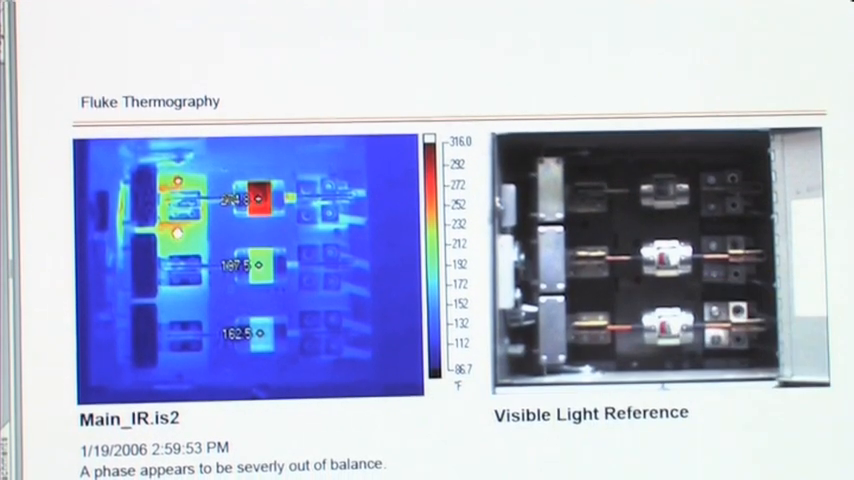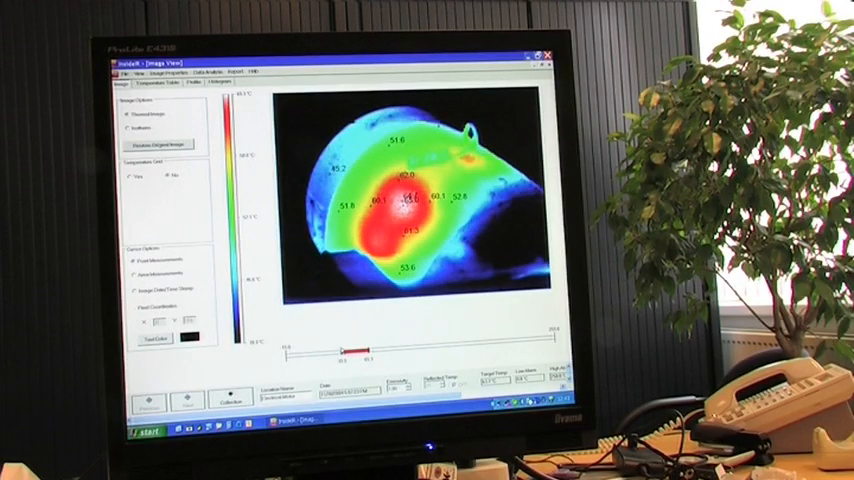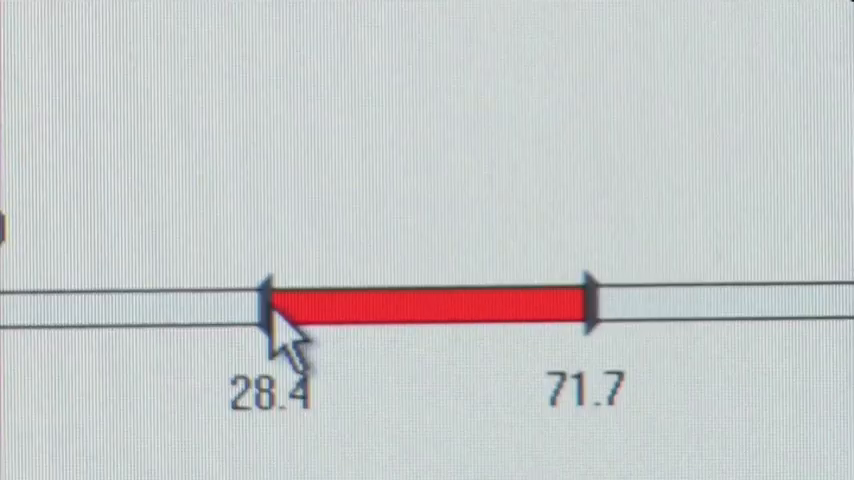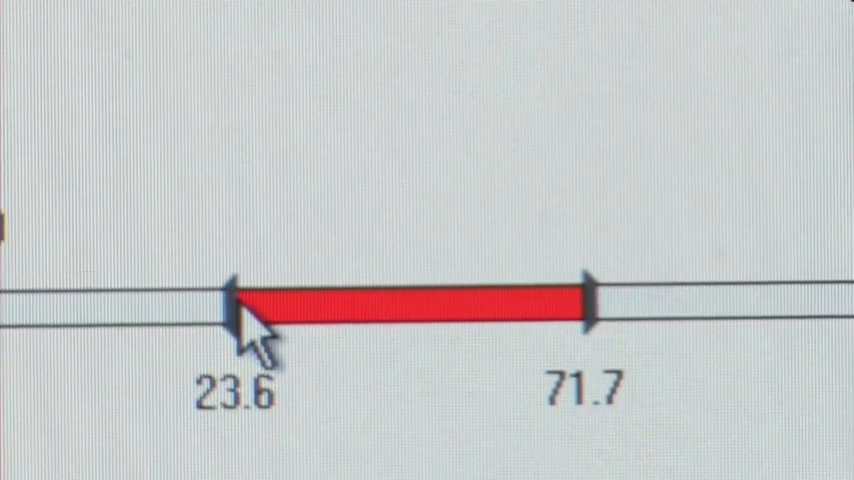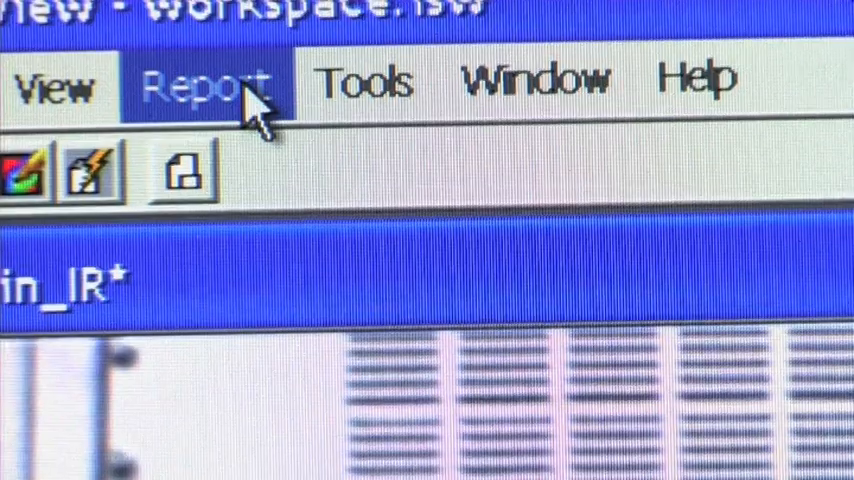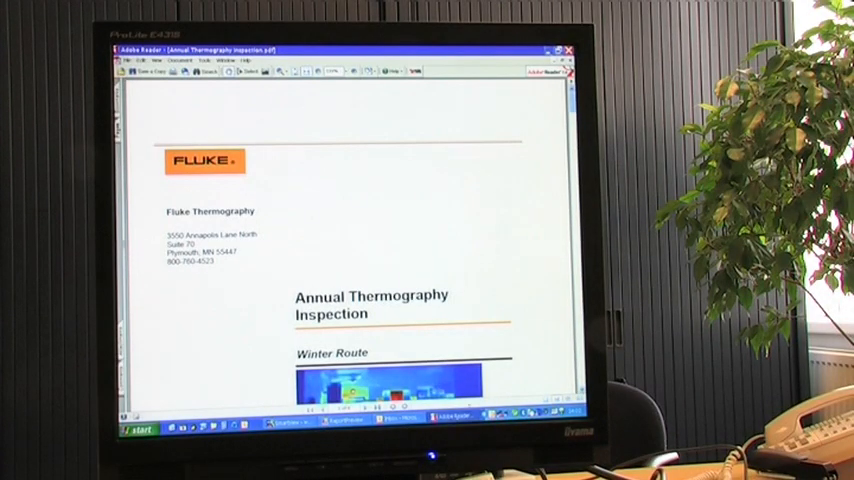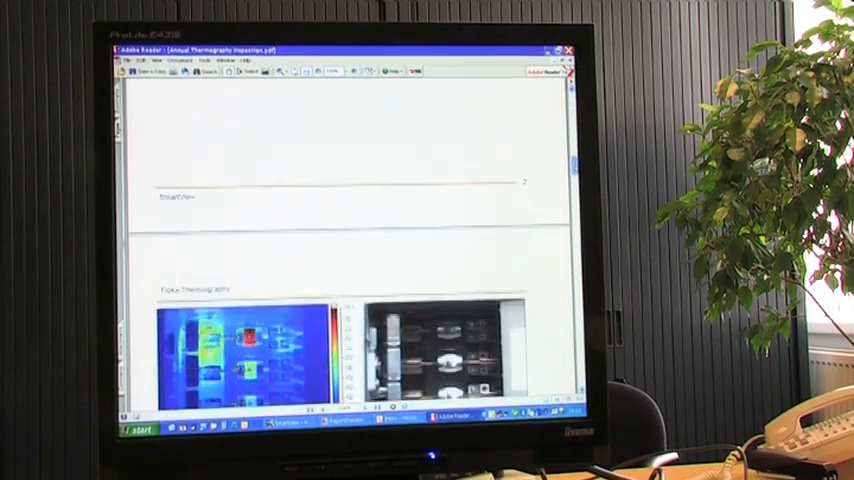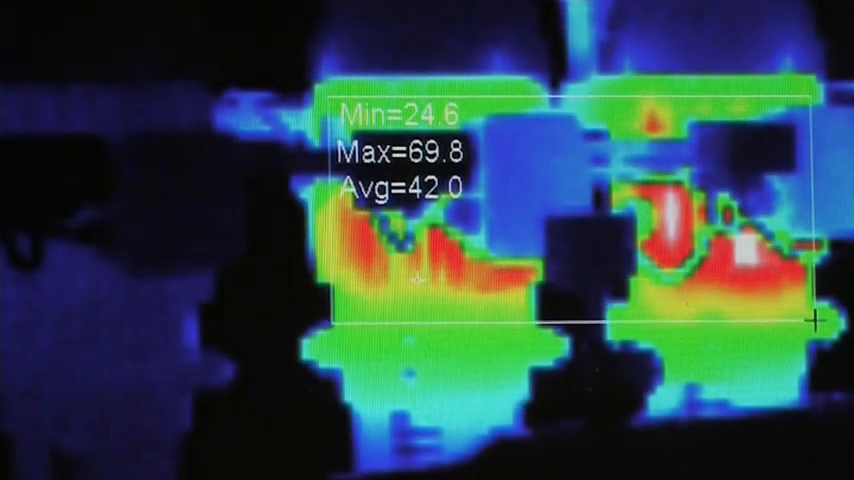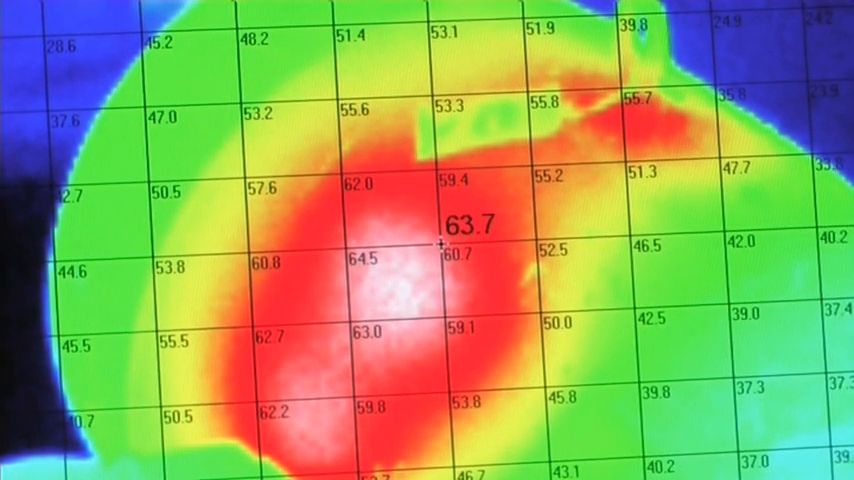A detailed analysis of the image using dedicated software can also include changing the image parameters to zoom in to potential problem areas. The software's report generator makes it easy to communicate findings and repair instructions to the maintenance department. Fluke software can be loaded on as many computers as you need, as there are no additional licensing fees.